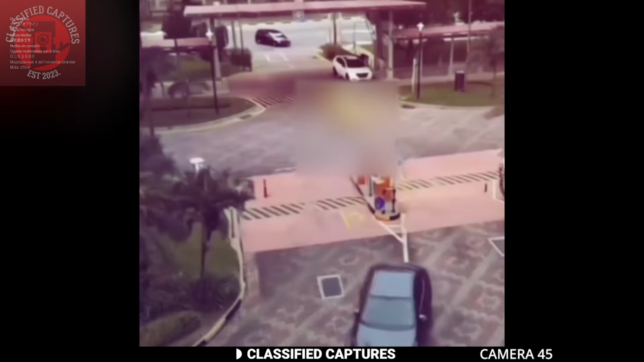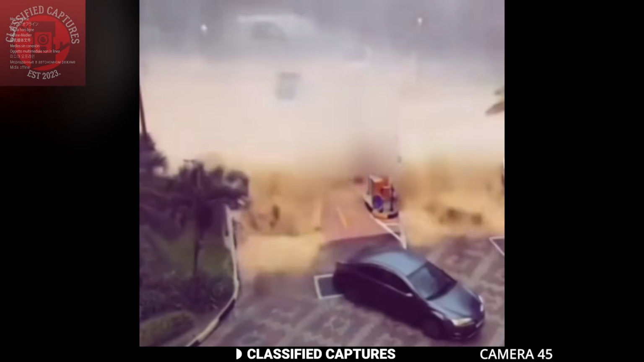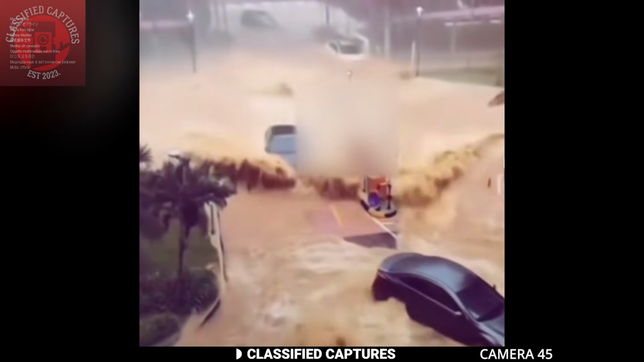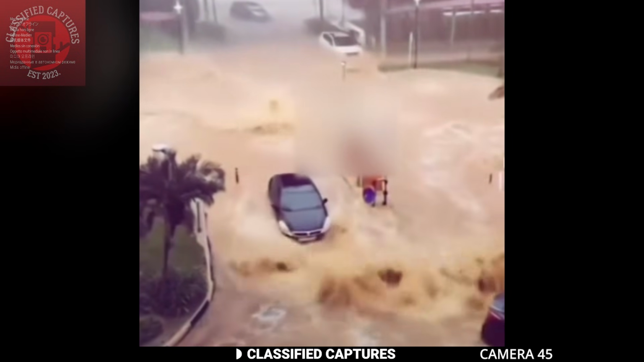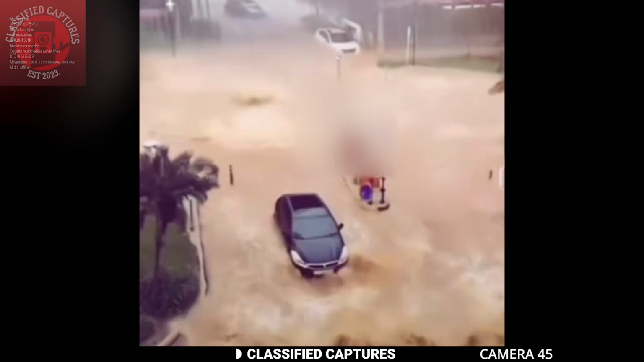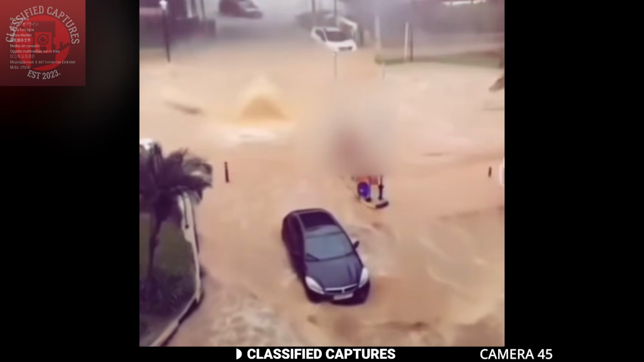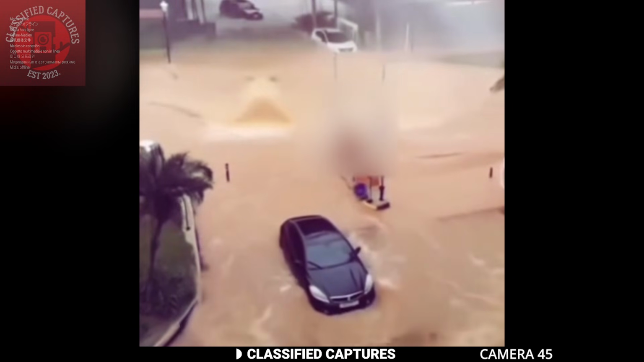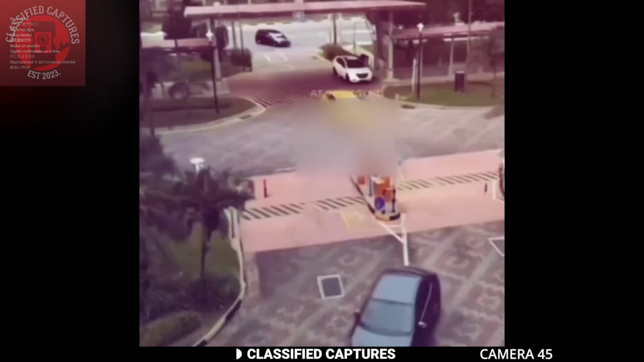This footage is truly bizarre. Shared online as a candid capture of a cloudburst, it appears to come from a security camera overlooking a property. At first glance, it seems to document a sudden, intense downpour, a thick cascade of rain that descends with remarkable force. In the chaos, water rushes through, pushing a black car forward while another black car drives off in the background. But here's where it gets eerie.